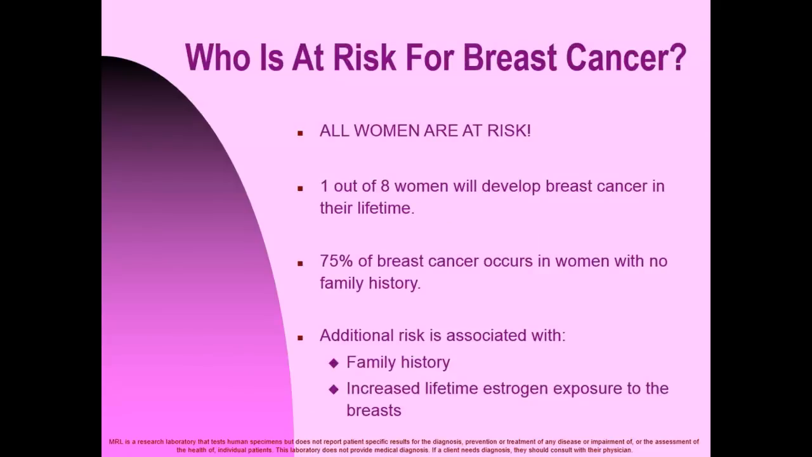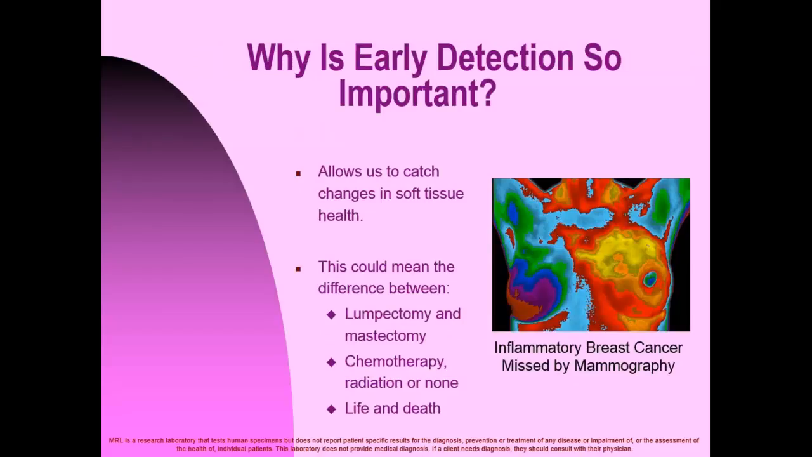Who is at risk for breast cancer? All women are at risk. One out of eight will develop breast cancer in their lifetime. 75% of cancer occurs in women with no family history. Additional risk is associated with family history and increased lifetime estrogen exposure to the breast.